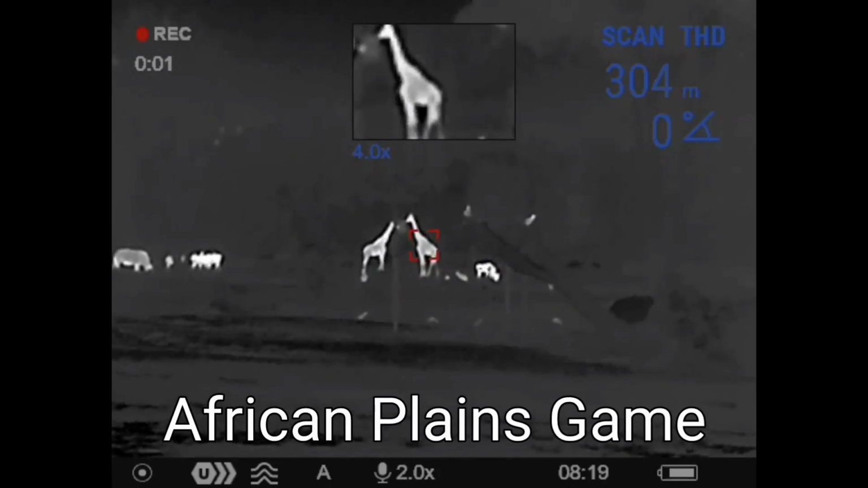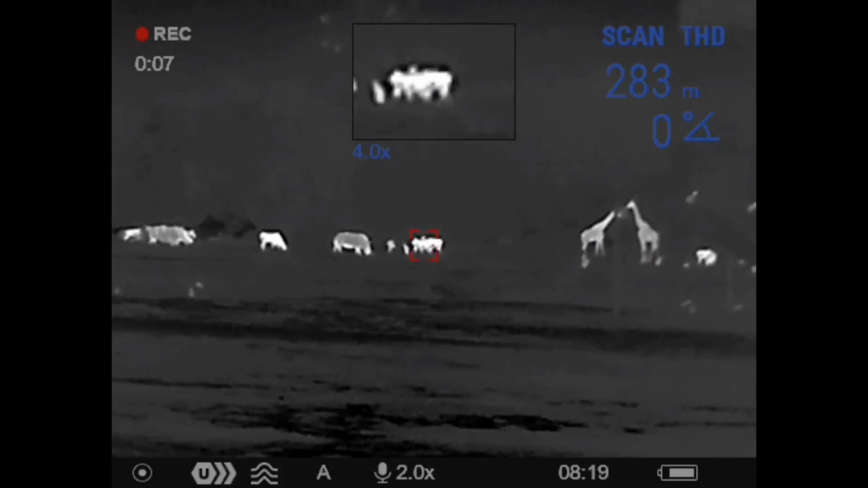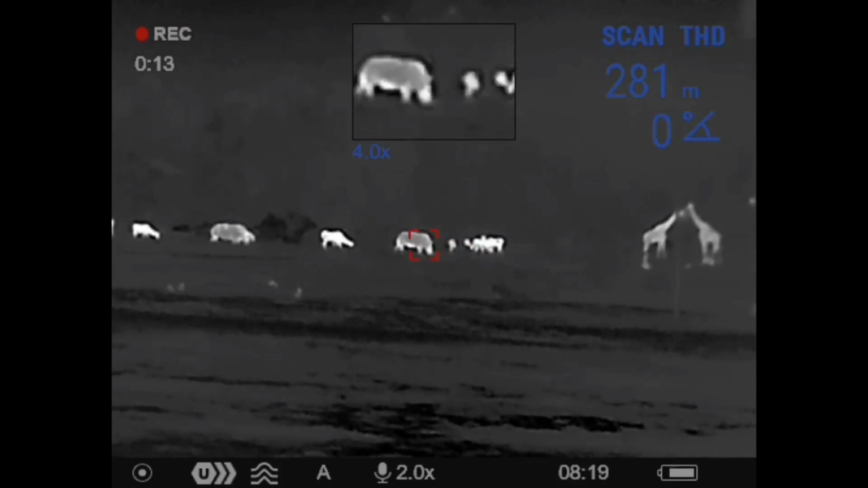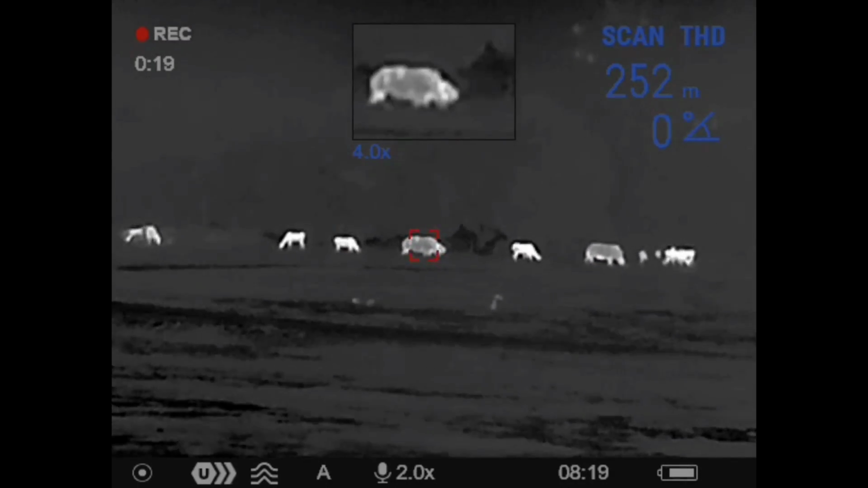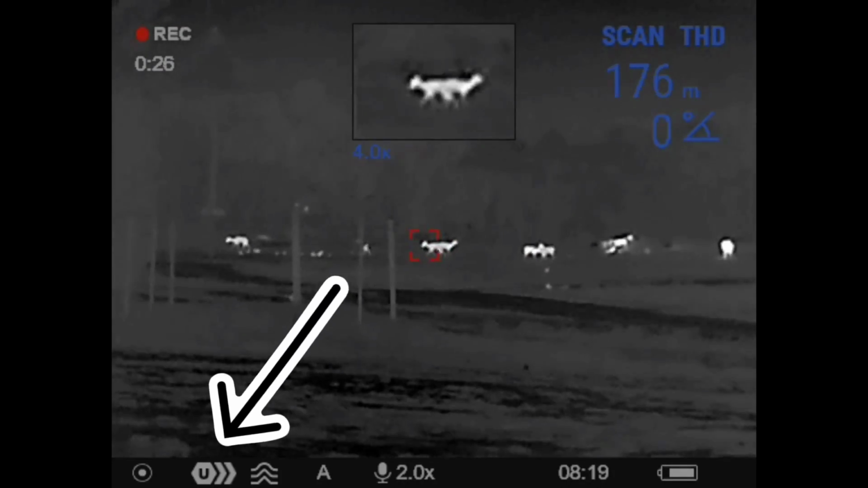Probably the biggest shift in the menus I notice with the new Axion 2 series is the signal amplification. What the F does all that mean? Well, if you've used anything previous Pulsar, you might know that there are 3 preset modes you can select for, let's call it thermal gain. Rocks, Forest and ID. This is the new difference as they have changed those modes to normal, high and ultra with a series of little arrow bars at the bottom of the screen.